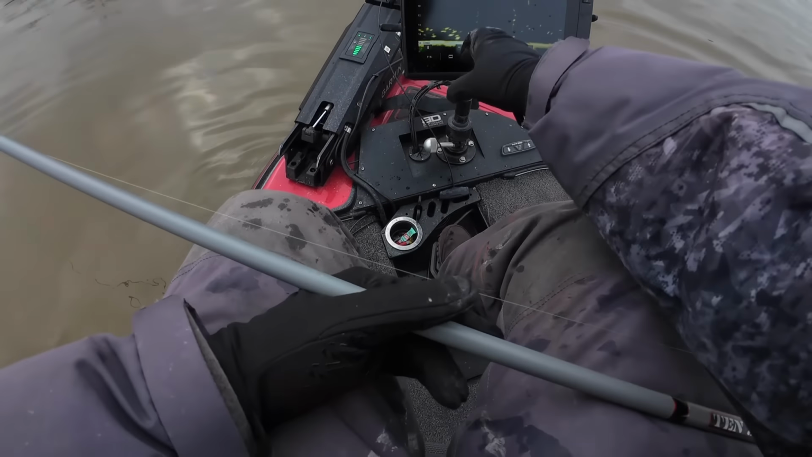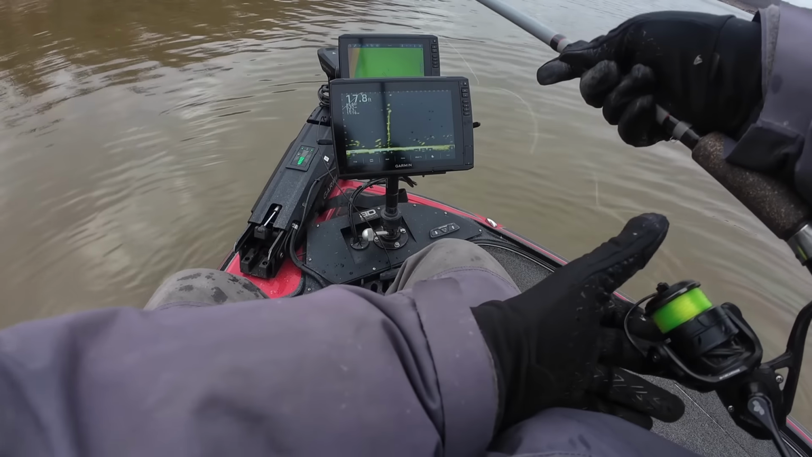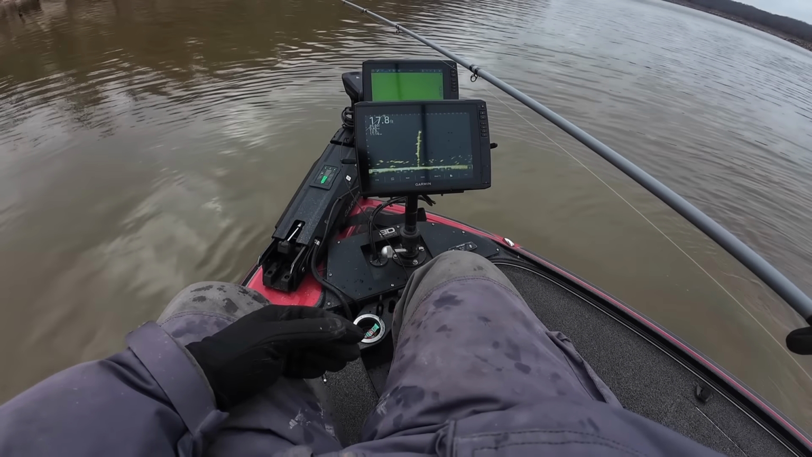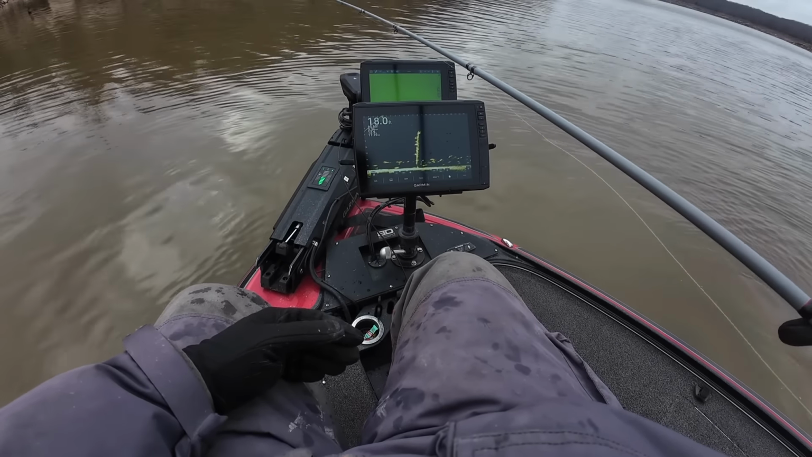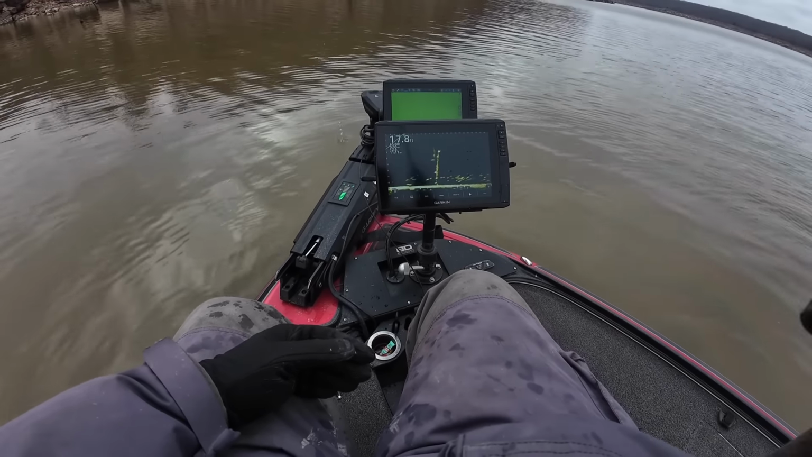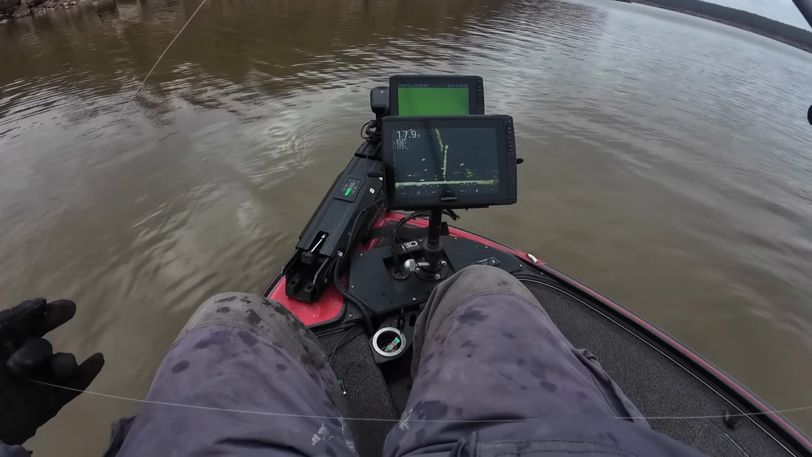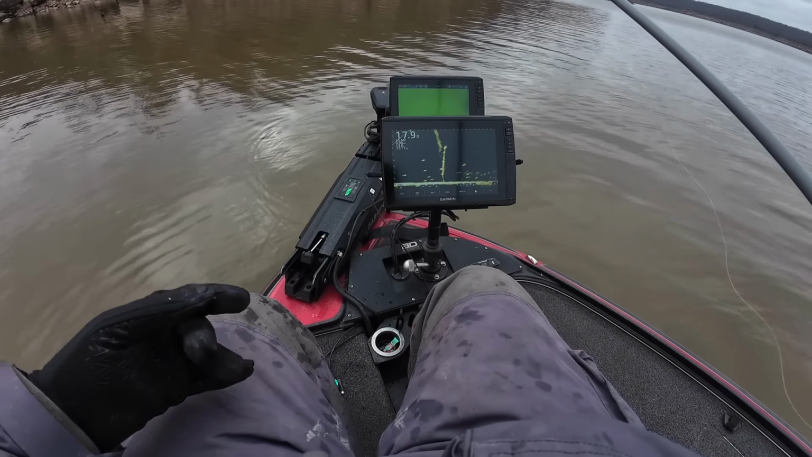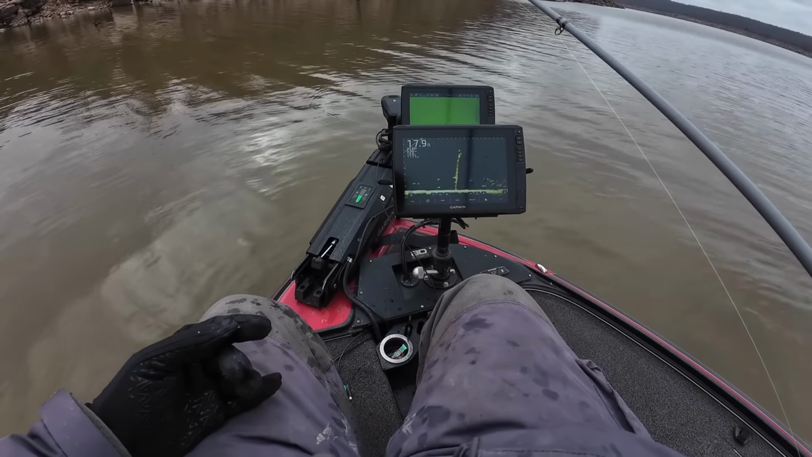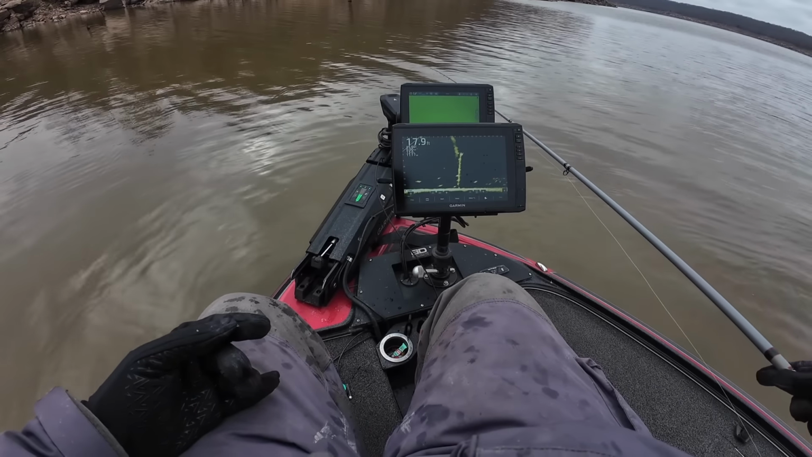More fish on a piece of timber. They're laying right up against it. I got one about 10 foot deep, so we'll start with him first. Little shake. Oh, he missed it. There's another one down about 13. Backing up. We're gonna go straight down beside that tree.